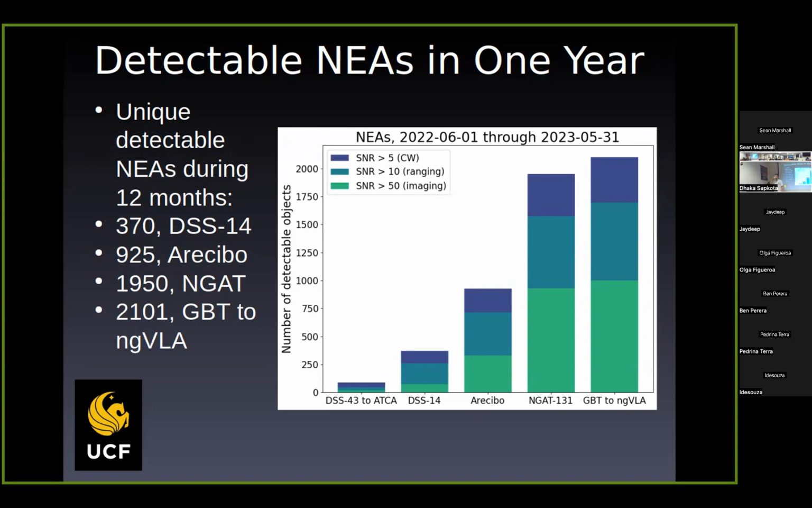Very good. I think it's very easy to follow what you are telling on the figures. Just to clarify, if I correctly understand, the NGAT and GBT to NGVLA are theoretical calculations. They do not exist. Arecibo, the most sensitive, as you say, these look nice, but they don't actually exist. It's based on the system specs and various publications. I can imagine something like 10 megawatts of transmitter power as well, which is fun, but that doesn't exist either.